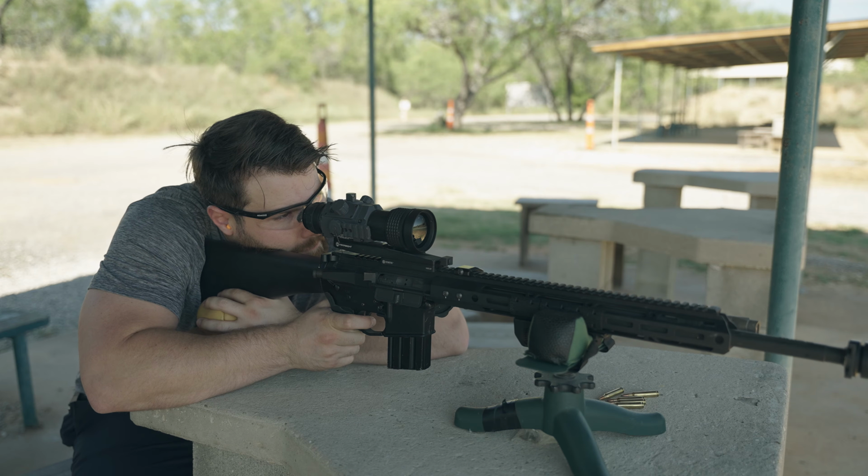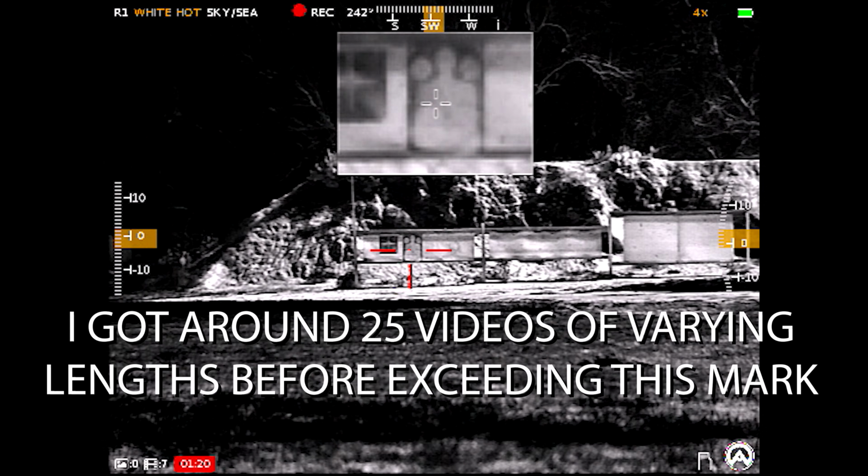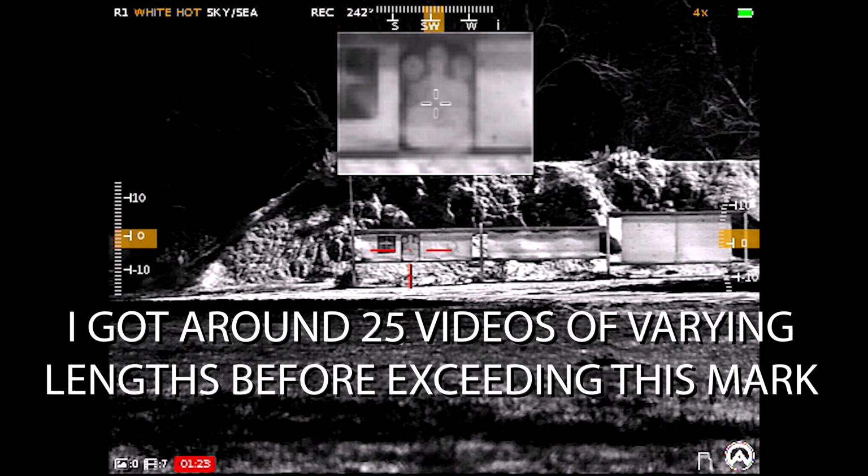The biggest issue that I have uncovered during my approximately 3 months behind this optic is that it appears whenever you exceed 4 gigabytes of internal storage, and just to caveat that, there's 15 gigabytes based on when I plug it in the computer, it's reading 15 gigabytes of available space. But when you exceed 4 gigabytes in terms of all the video files you may have saved on here after recording, they are no longer able to be downloaded to the computer. It almost looks like they have been corrupted, except that I can still view them in the optic, which is kind of interesting to me.